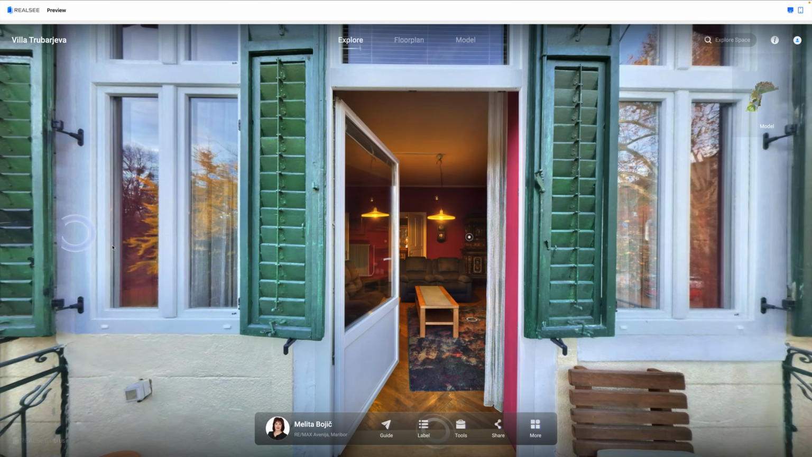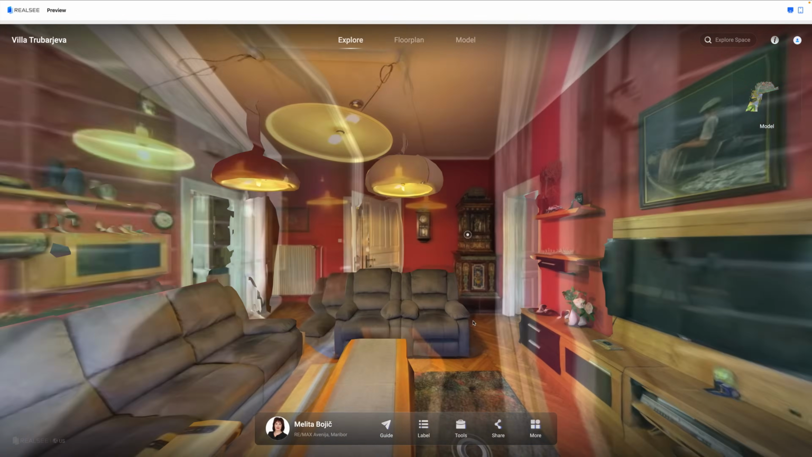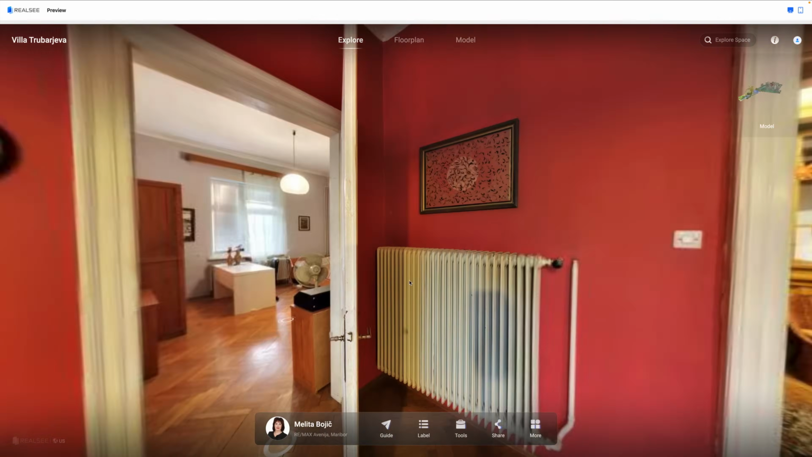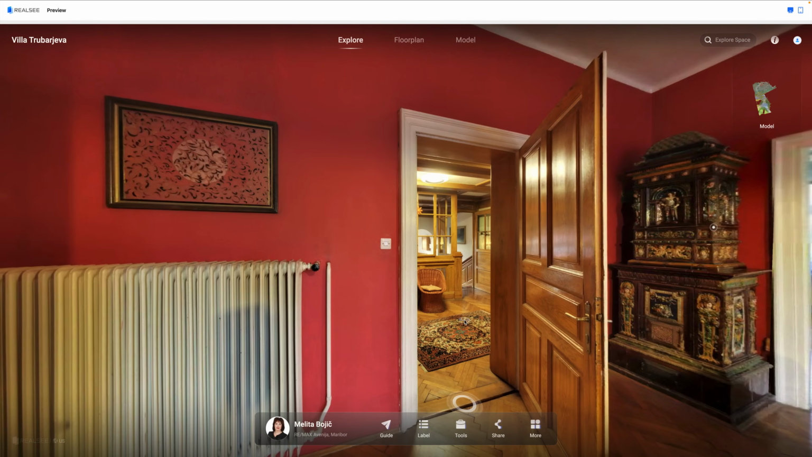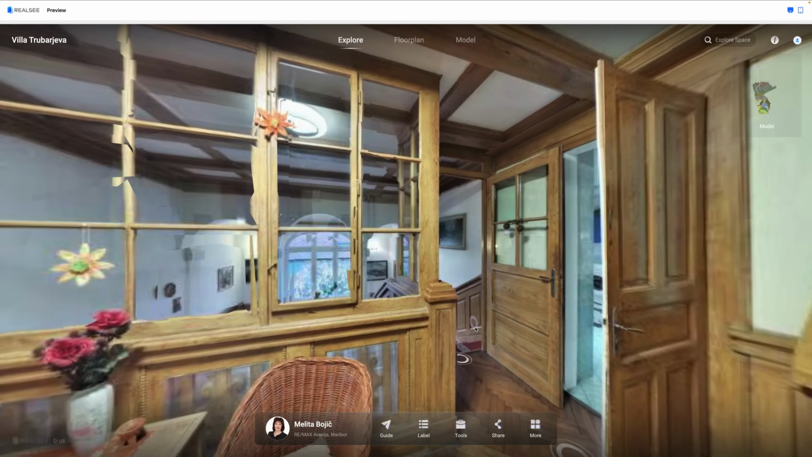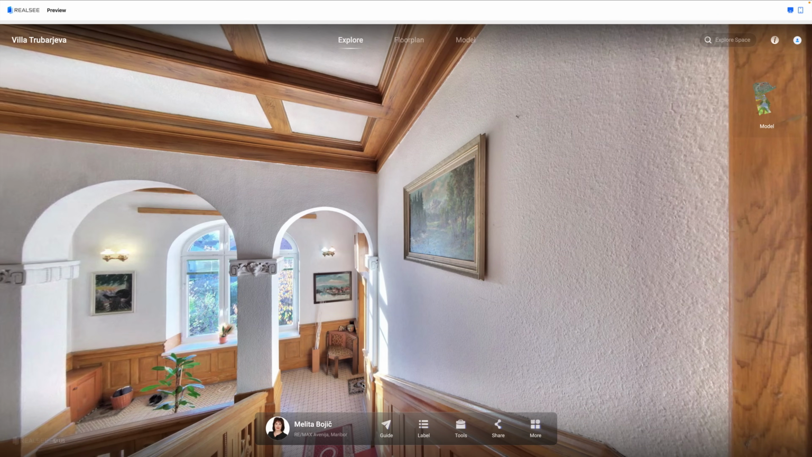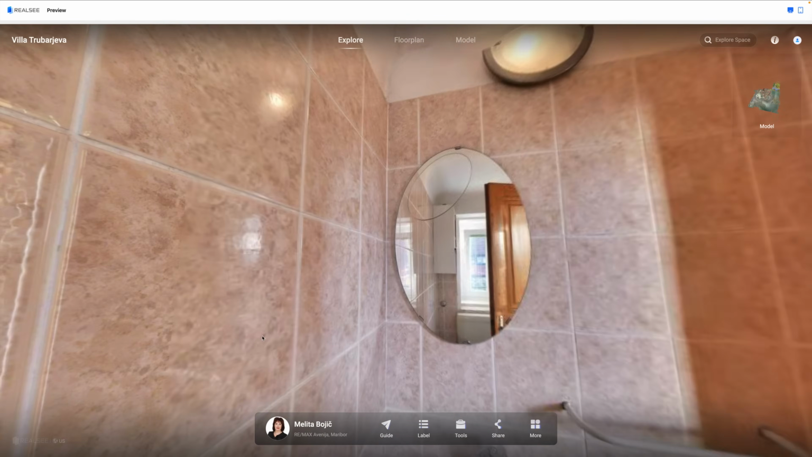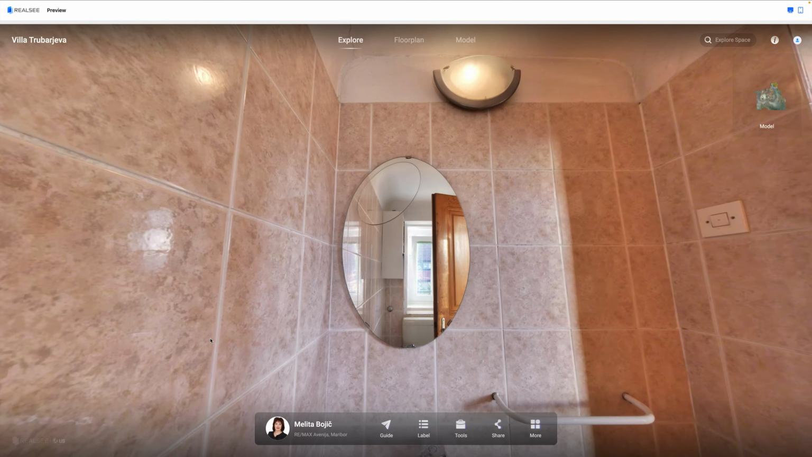So let's go ahead and take a tour inside of the house. We'll move on in. Here's that detail that I showed earlier of the furnace. Why don't we head downstairs and take a look at that bathroom shot where the mirror showed the camera and see what the software did with that. So that's down here into the bathroom, and sure enough, the camera is gone.